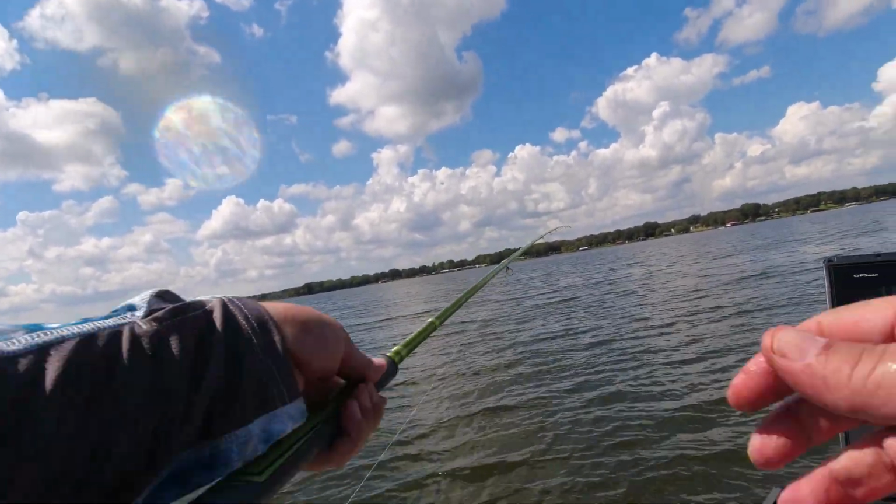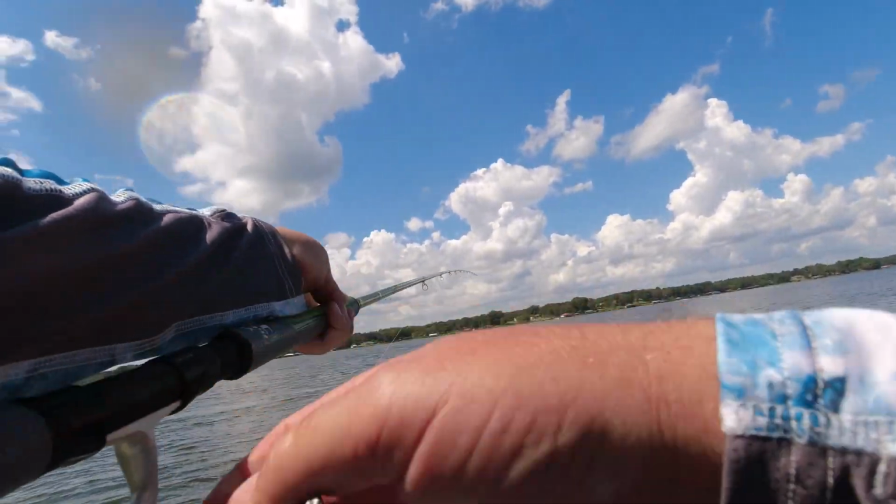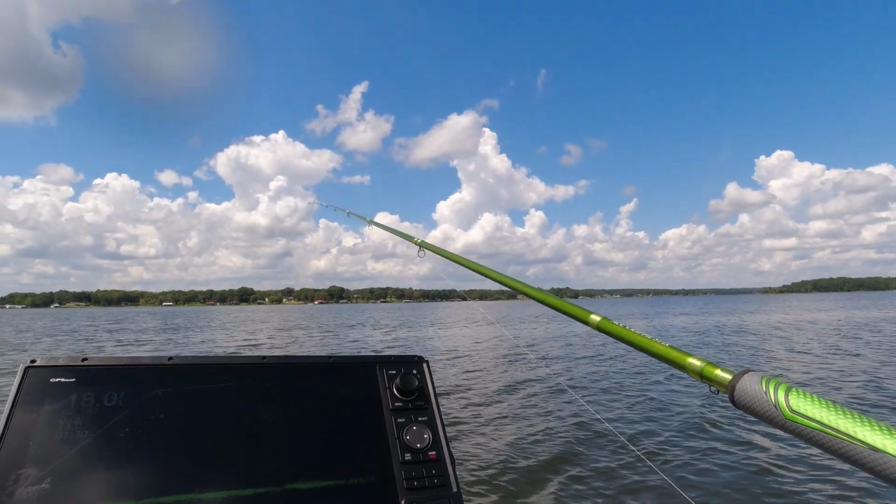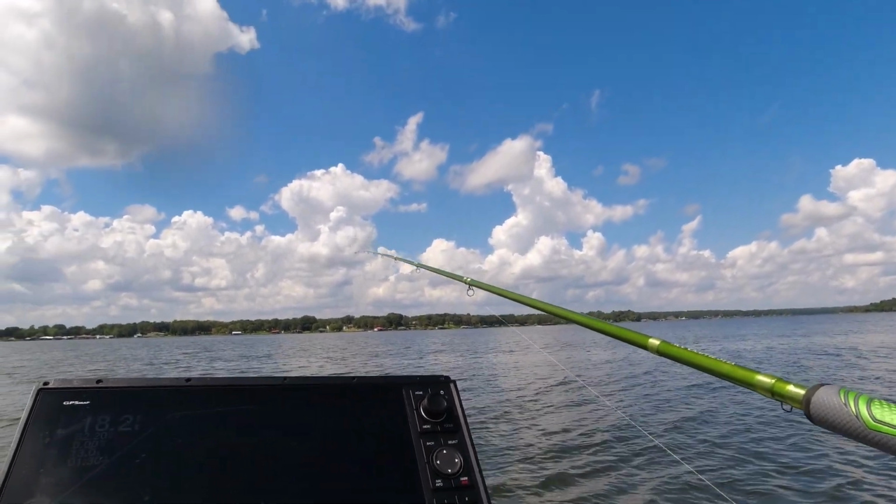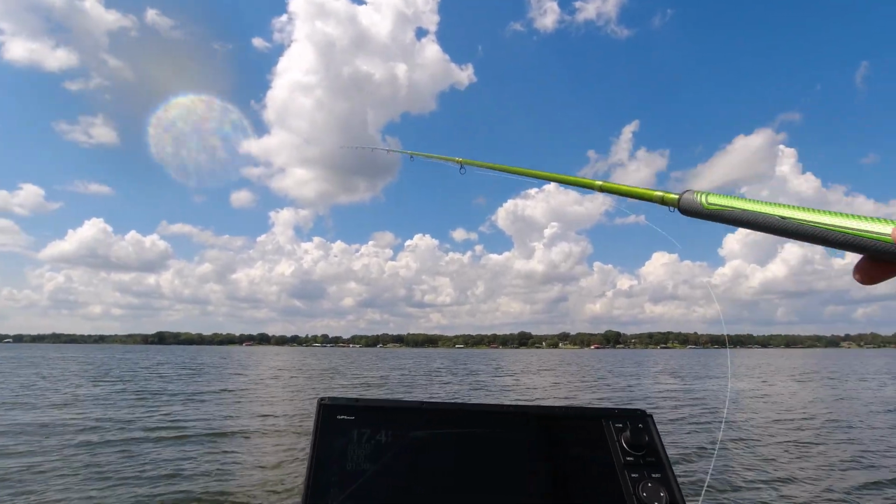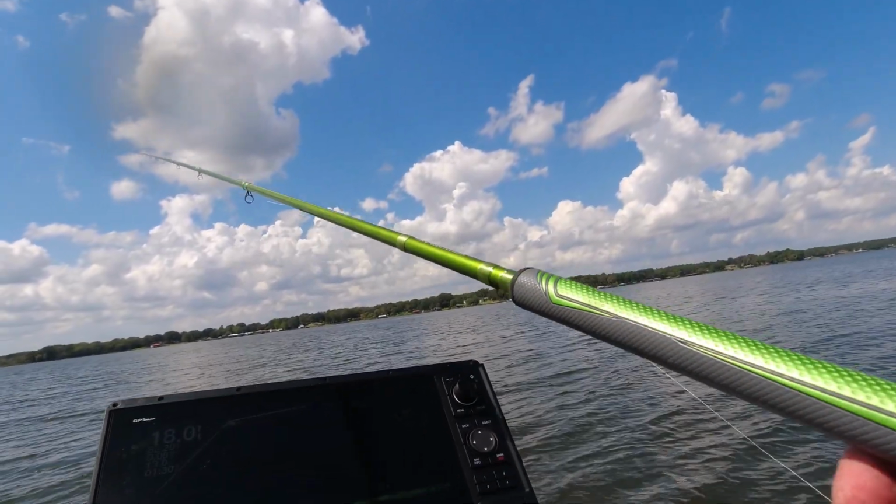Just catching them on the fly here. Kind of drift by these brush piles and drop down on them. Wind's blowing so weird around this corner.